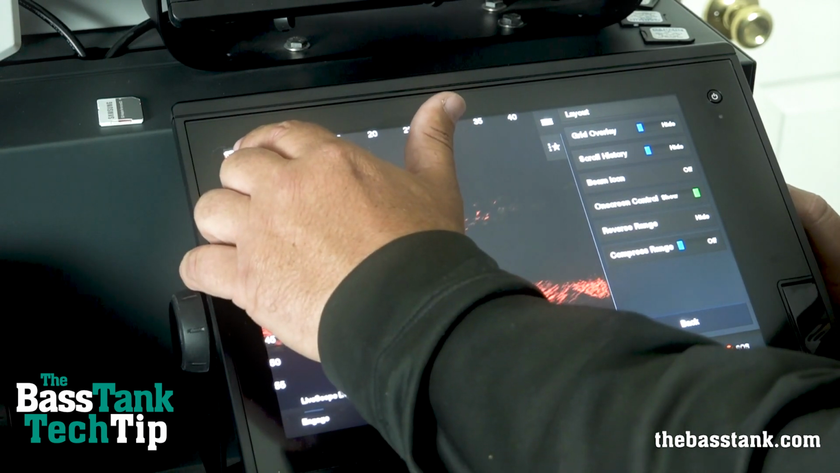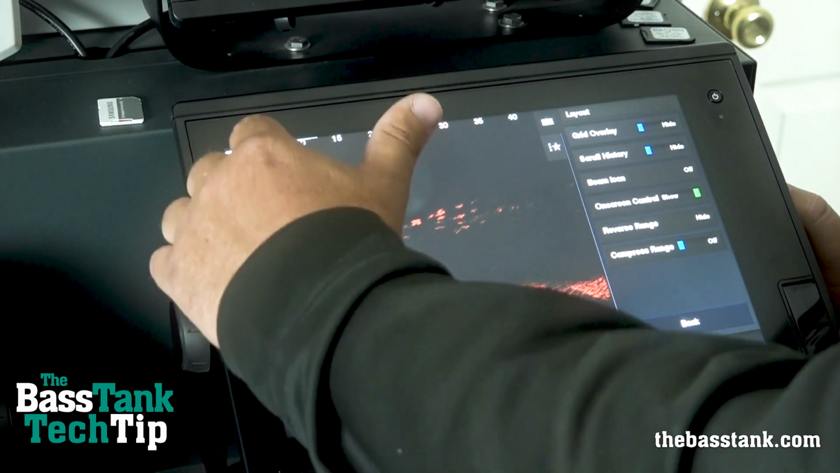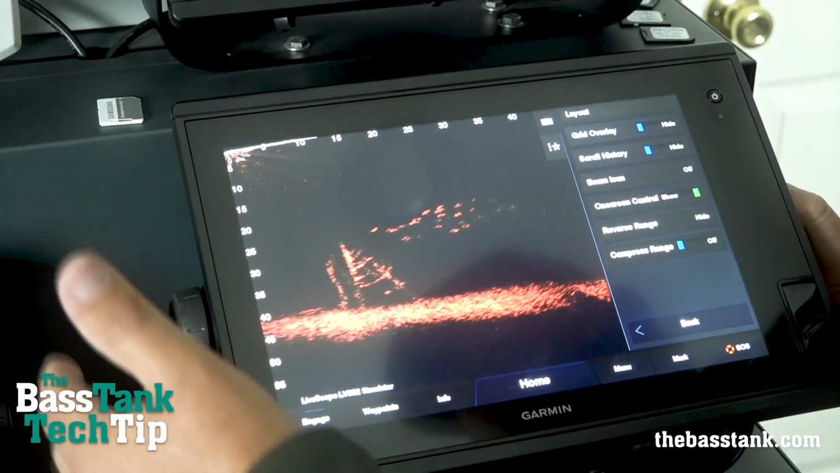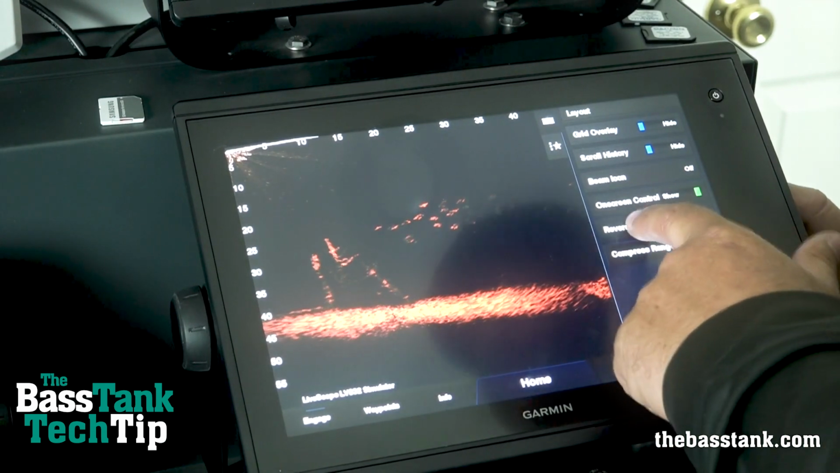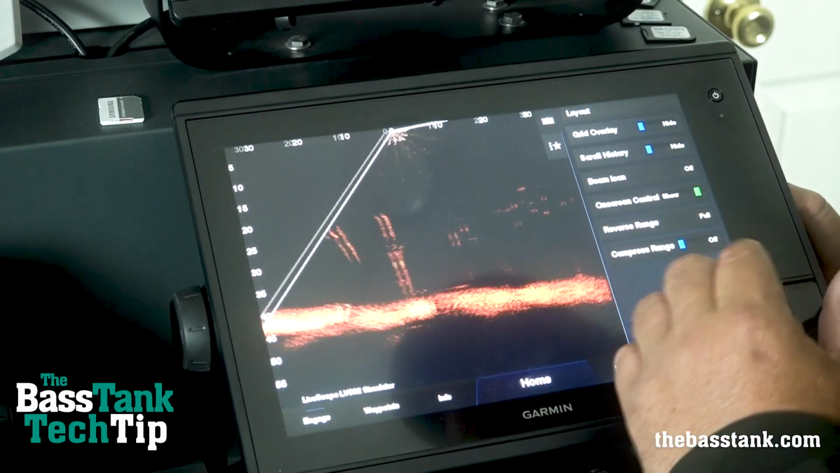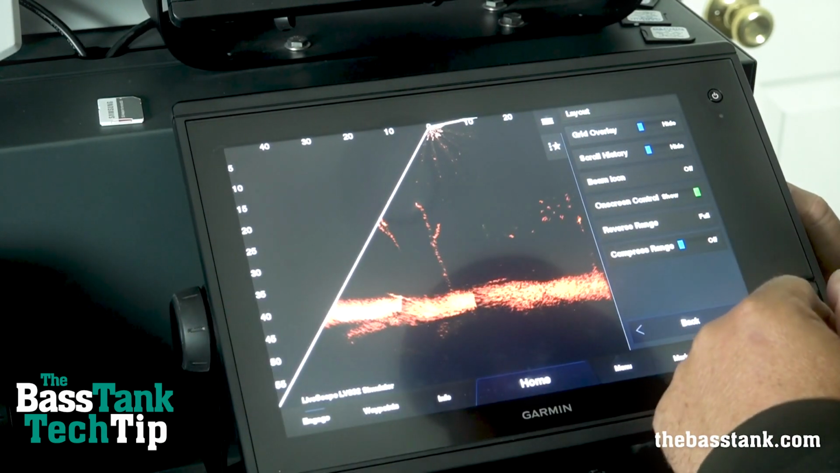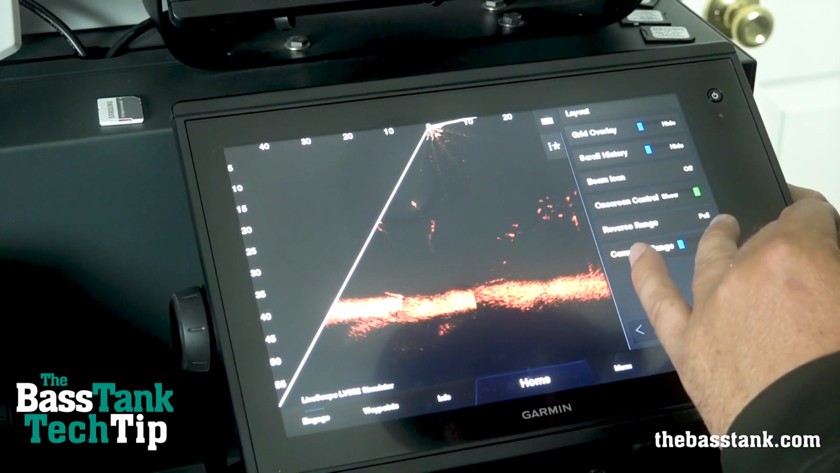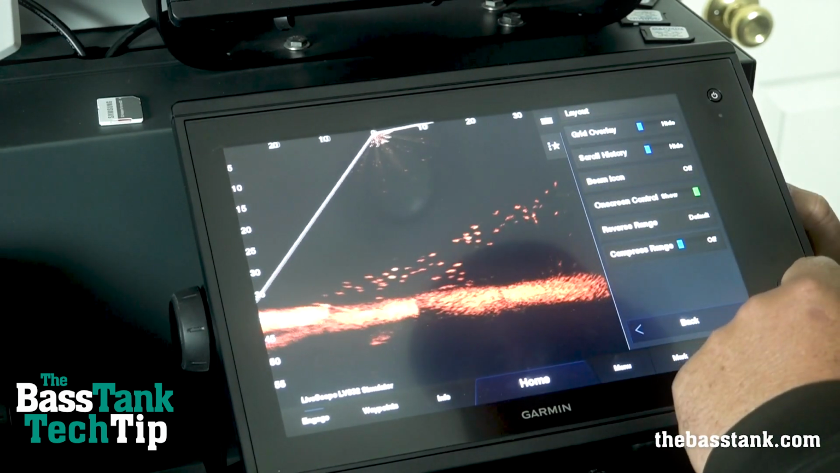So my transducer is now right here. So this is directly below the transducer itself, trolling motor, pole, whatever you have it on. It's directly in front, only looking forward. Or we can go a full, so that moves the transducer further out here so I can see full behind the boat. Again, depending on the application, would depend on which one you want to use for that setting.